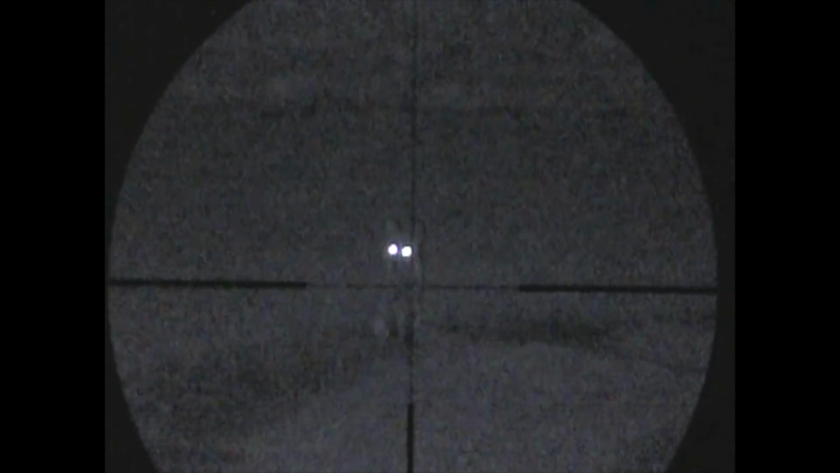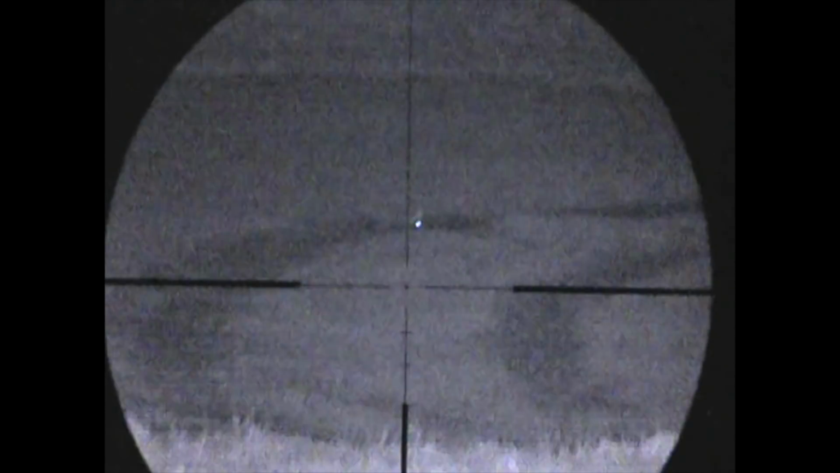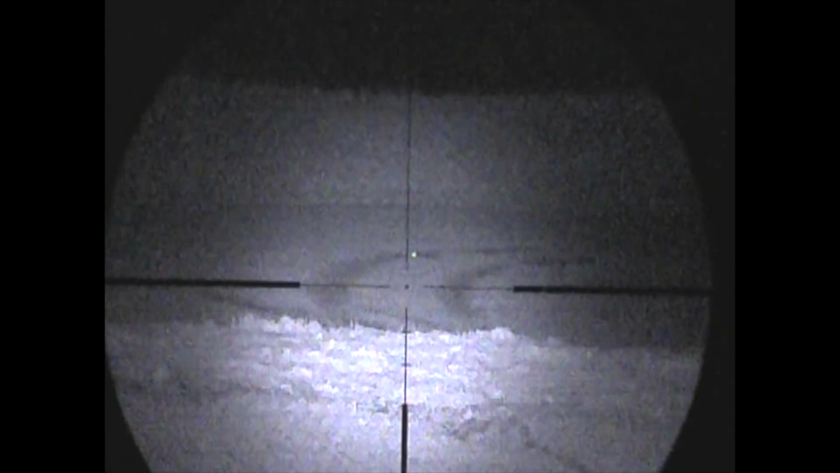The shooting hatch out of the Land Rover means I'm going off with the bipod, so it makes those slightly longer distance shots that little bit easier. Put the dot on the bib, squeeze the trigger, and down she goes. The old shooting hatch does it again.